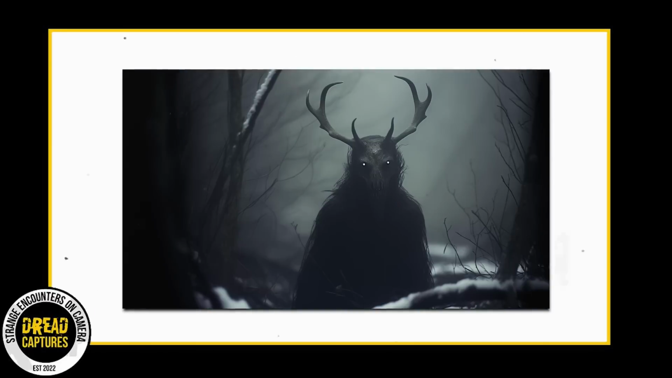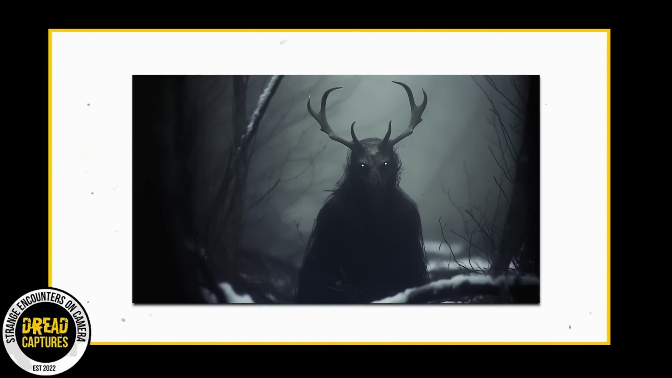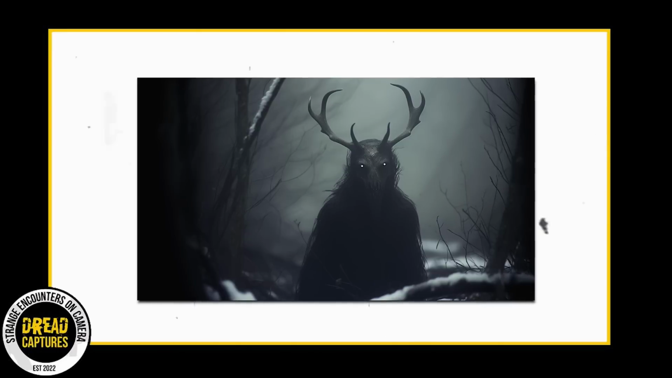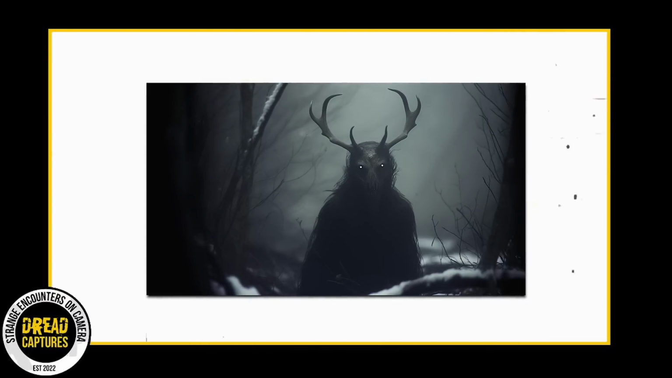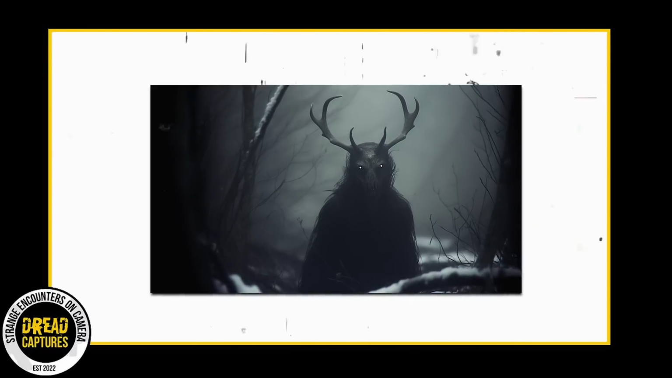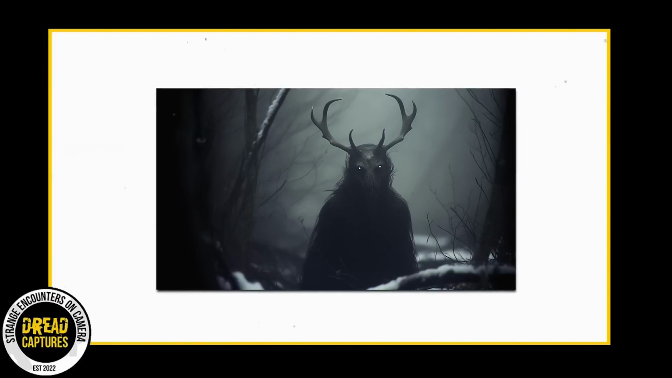Over time, I've learned to cope with the fear. I don't go hunting as much as I used to, and when I do, I never venture into that part of the woods. I'm not sure what I saw that day, and part of me doesn't want to know. But one thing's for certain, I'll never forget the sight of that creature and the terror it instilled in me.